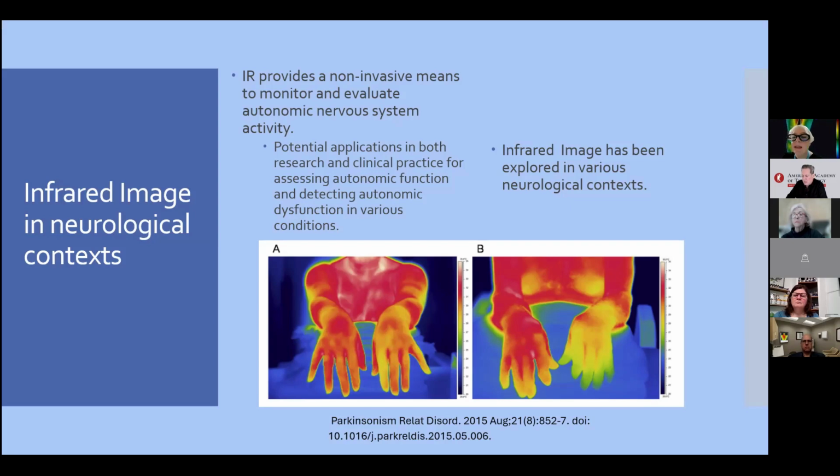You can see the asymmetry: the left hand is very asymmetric from the right hand. You can measure this, but we can see it like this only by the colors of the color scale used in this image.